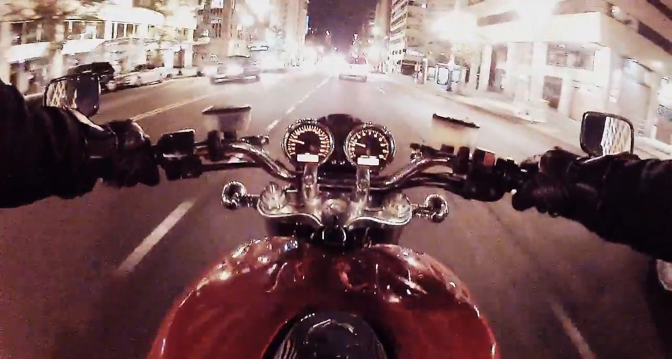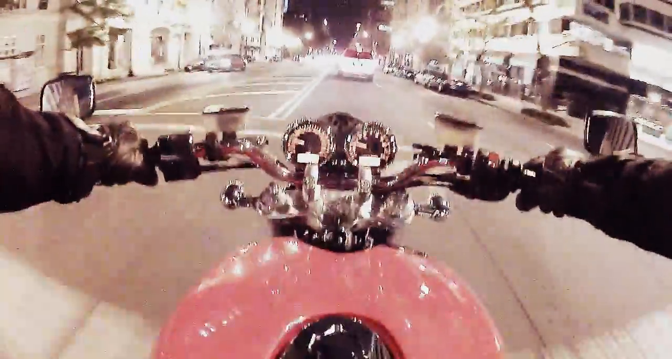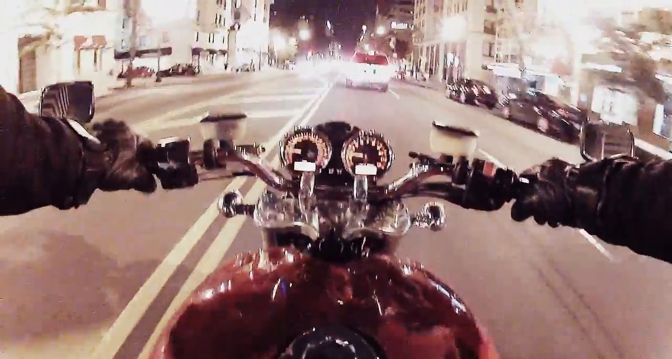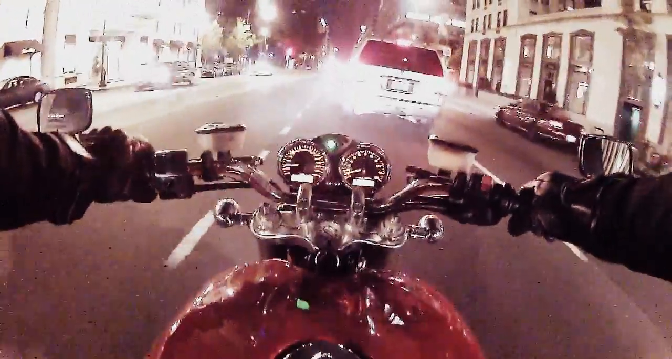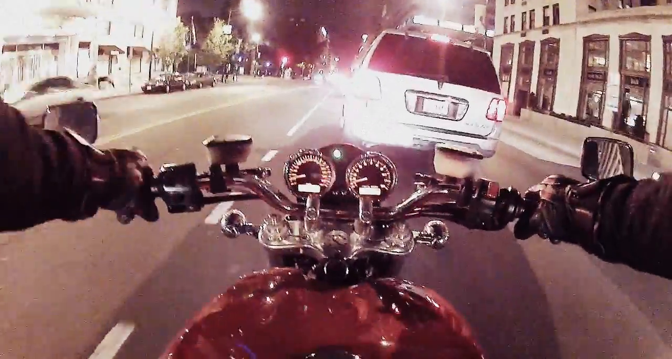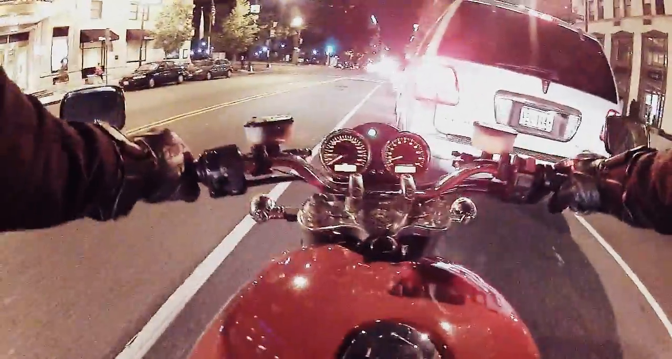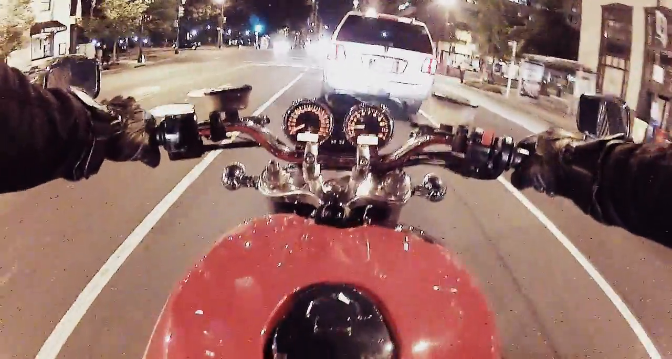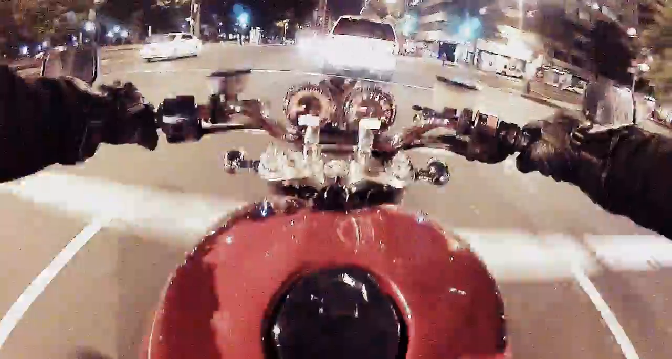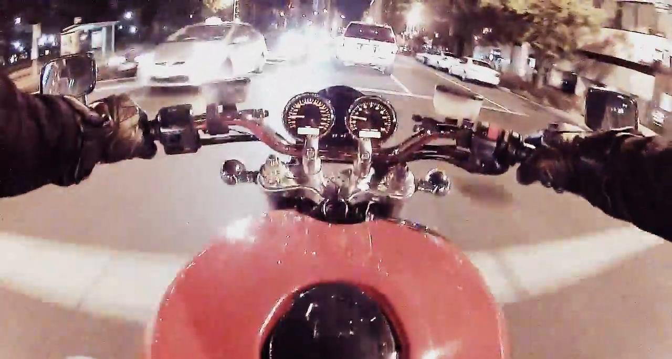So the bike already had the wheels from a Ducati 999. Actually, I'm not sure if they're mag or they're cast. Whatever they are, they're lighter than the wire spoke wheels that came with this bike. Now the wire spoke wheels look a lot better, but 25 pounds of unsprung weight, that's a lot. So that's how I got the bike. Oh, somebody ran a light. Anyway,